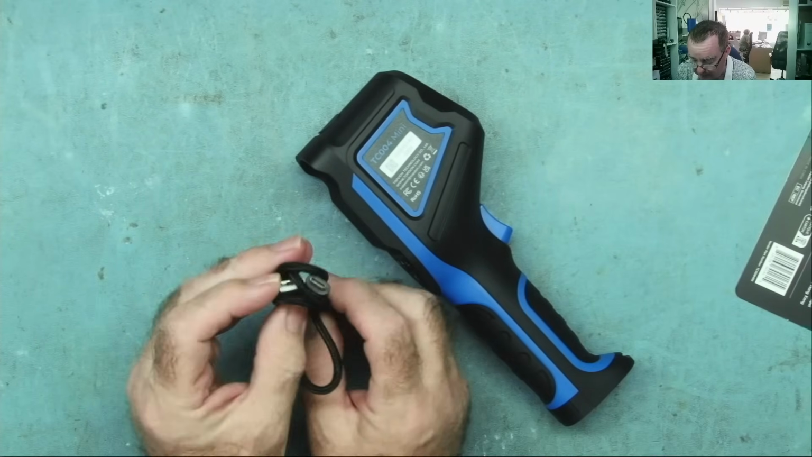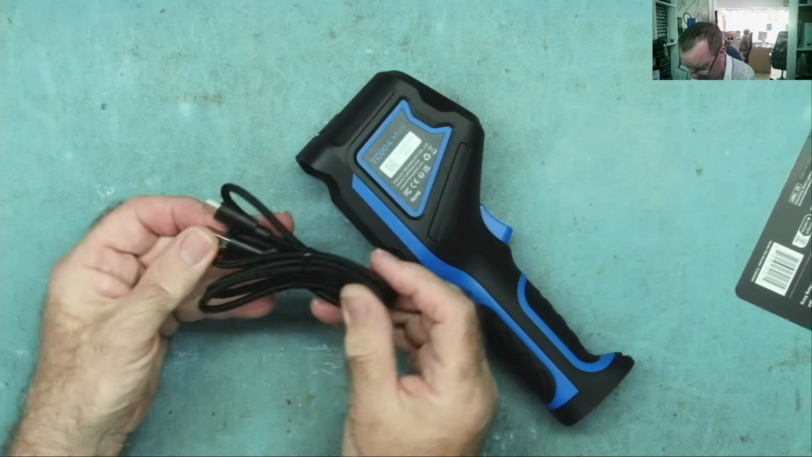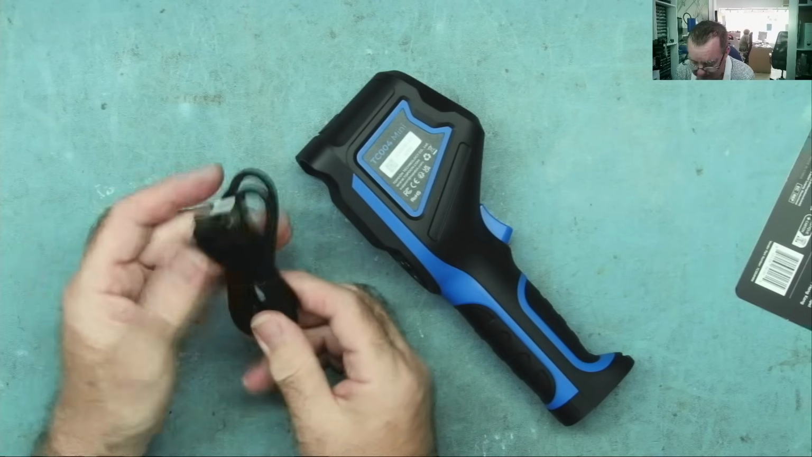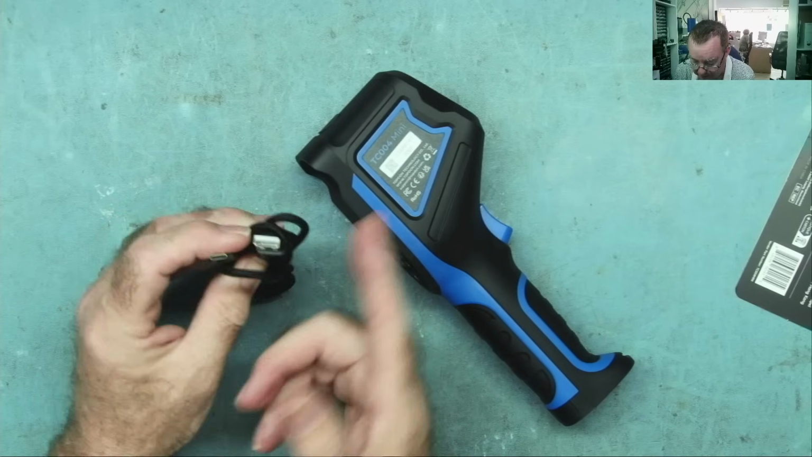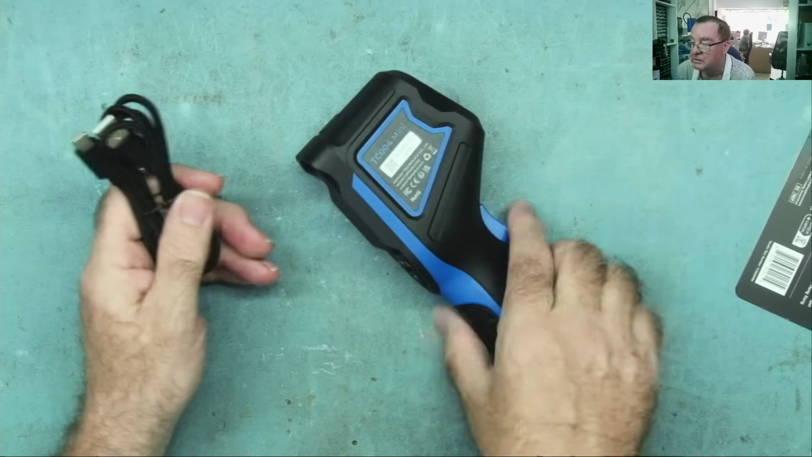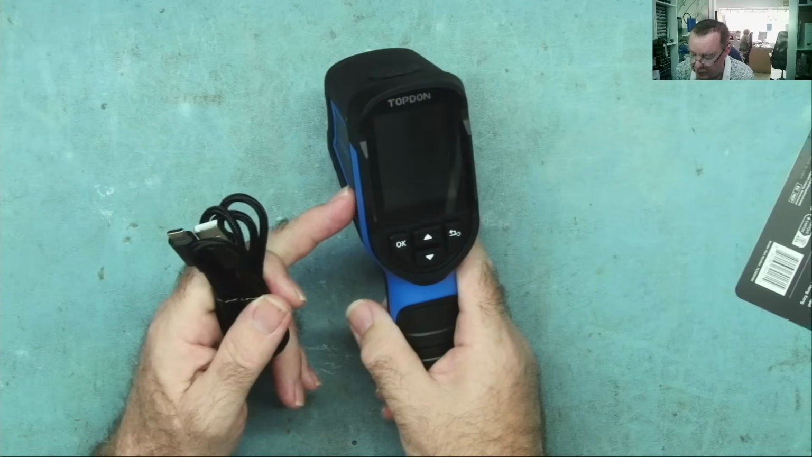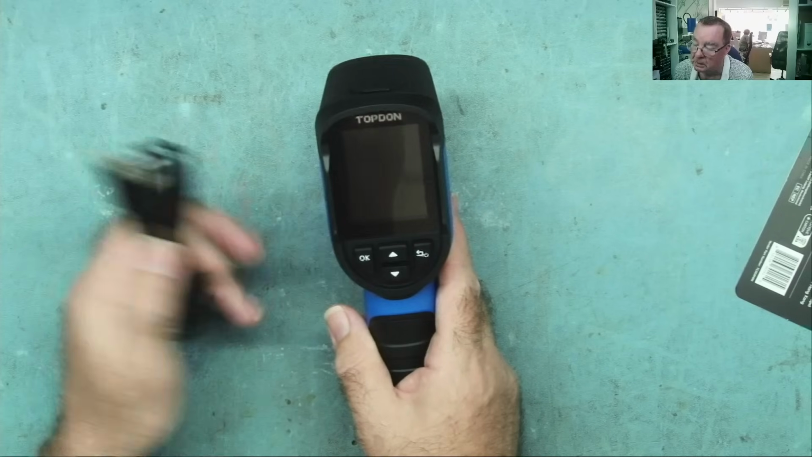The camera comes with a USB-C to USB cable. I'll test to see if this is actually a charging cable or if we can connect this to the computer and maybe read some data or something. Maybe even see, can we use this with OBS? I have seen at least one thermal camera that did this. OBS, it was just a video source.